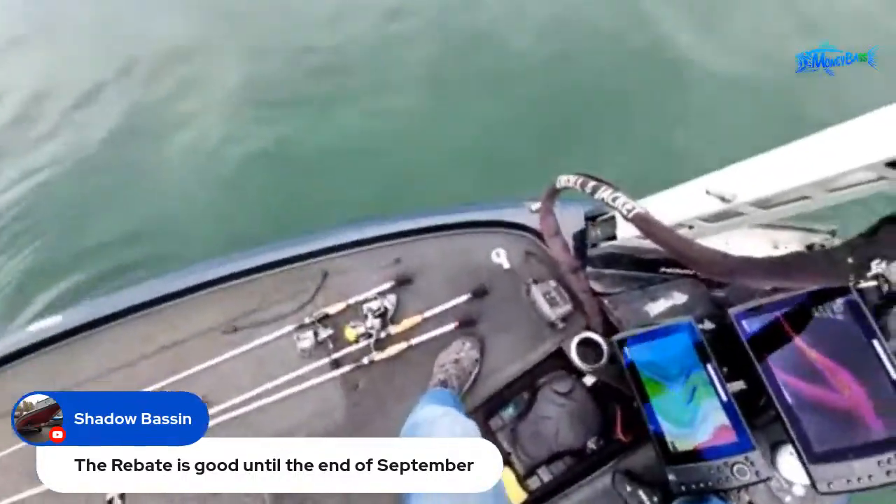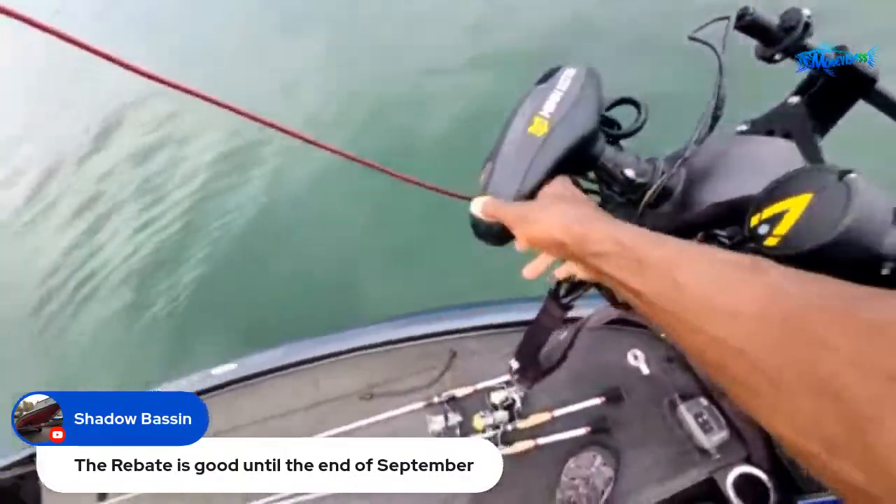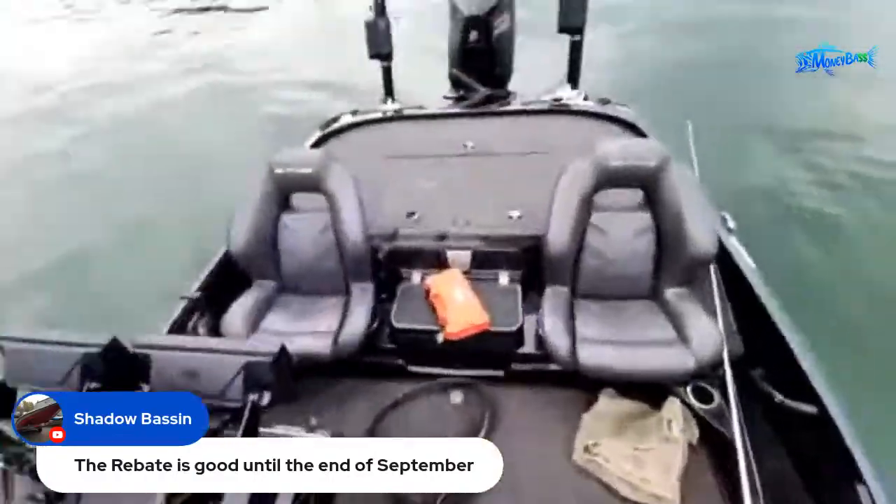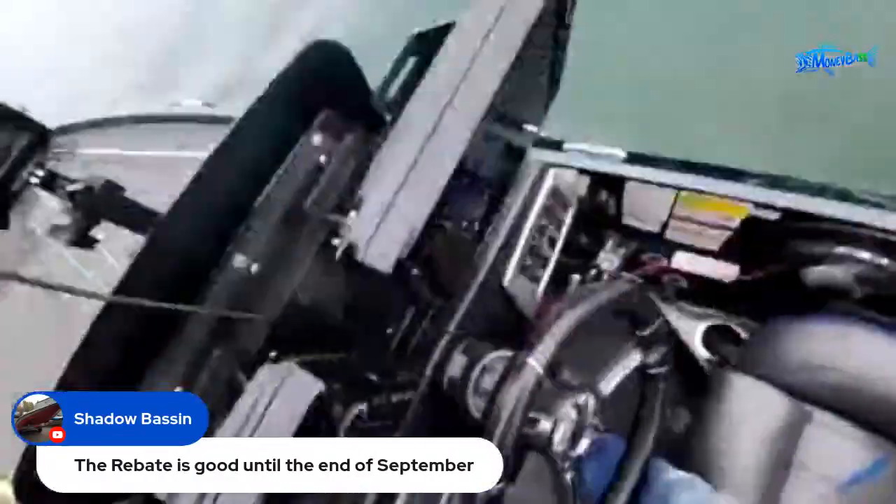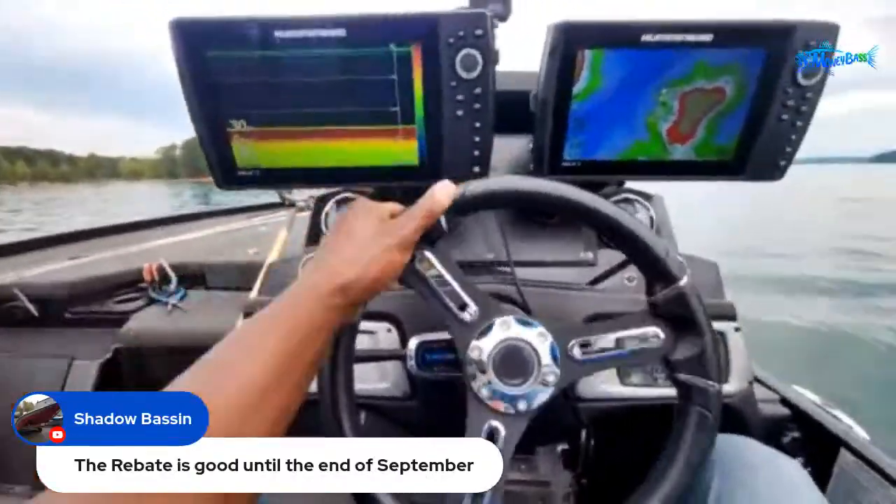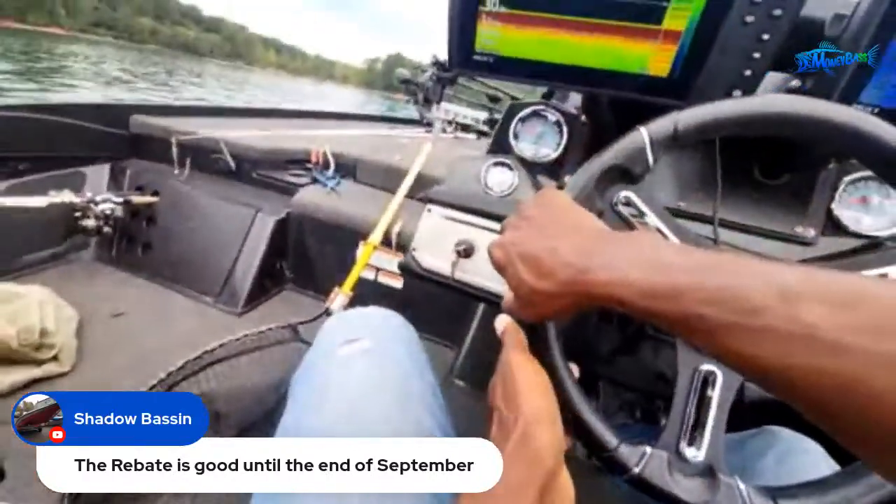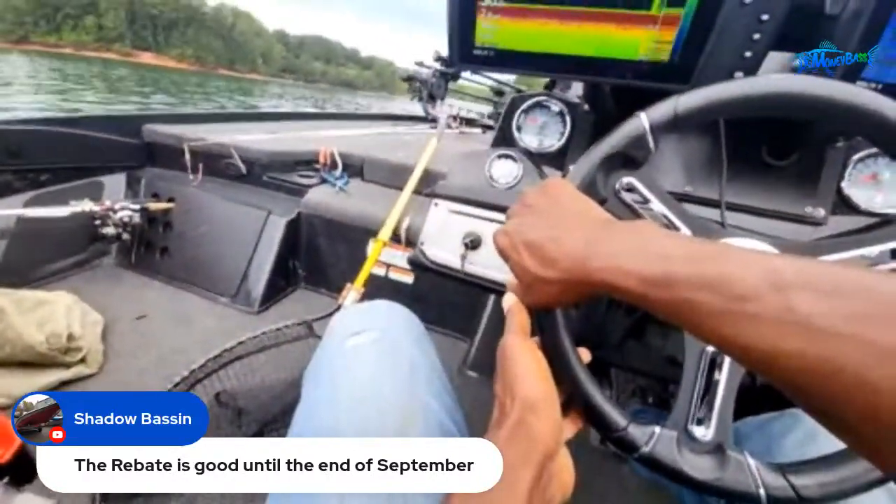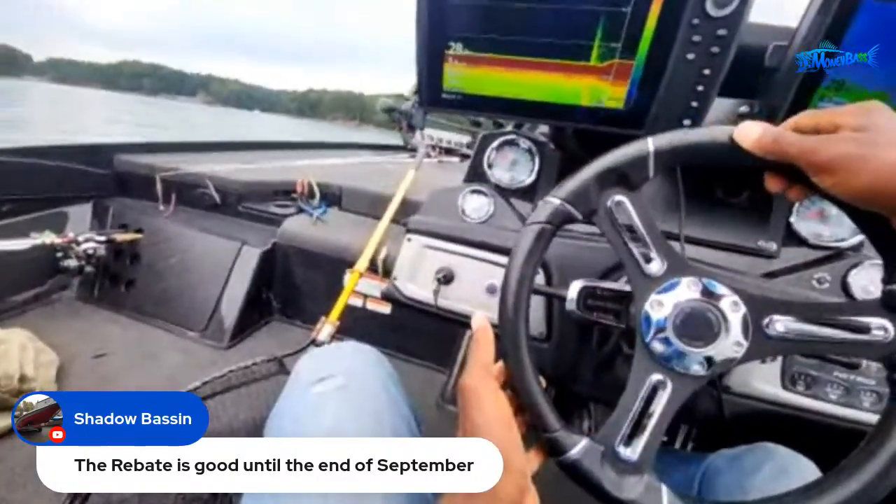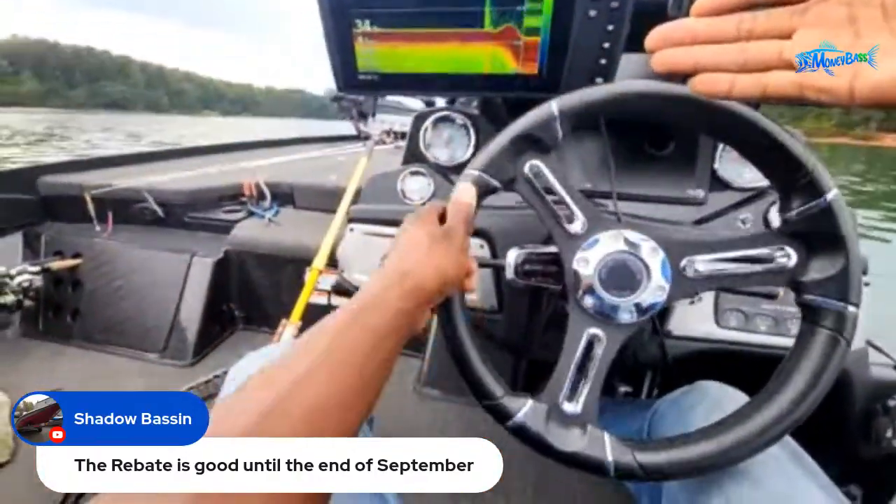All right, let's see you guys chime in. Who thinks we will be able to get one more fish within 15 minutes? So we have 3. We got 3 fish to the boat so far. Will we be able to get one more fish to the boat, guys? Look at that. Money bass right there in my hand.